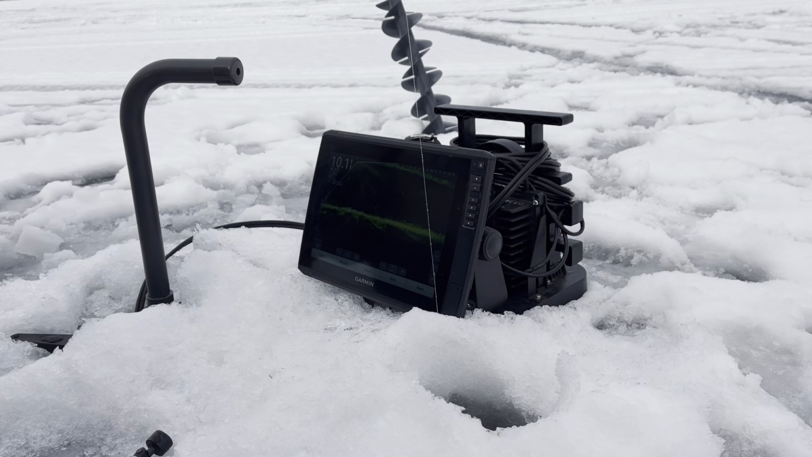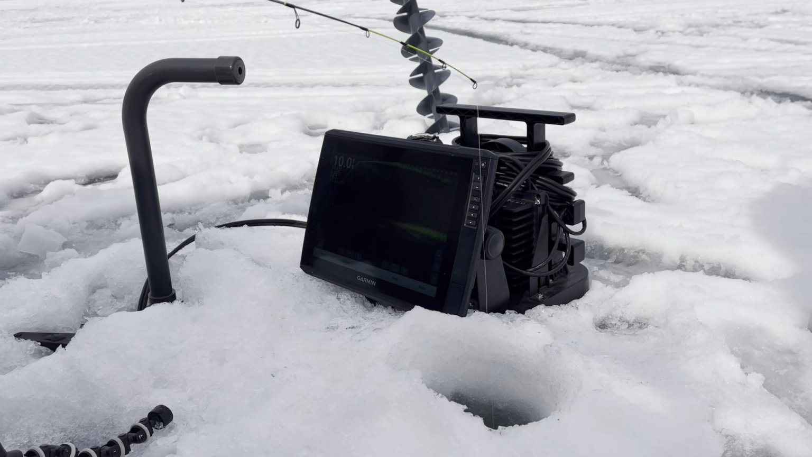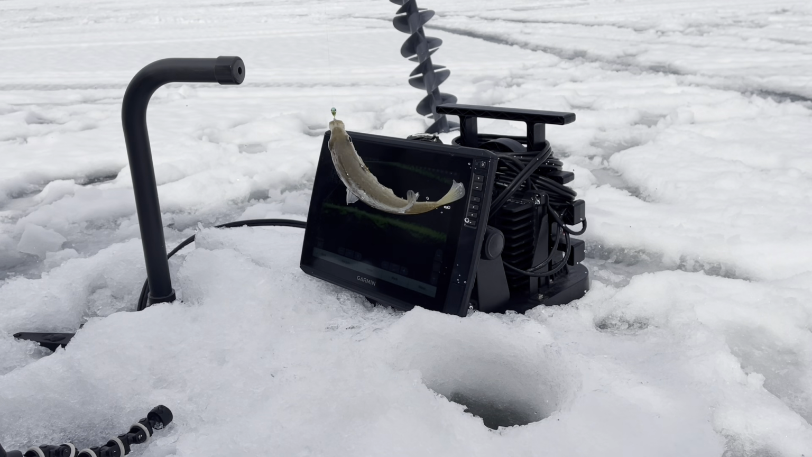You can see, or what the... There it is. Yeah, that's a big one. Oh my goodness, that's a crappie. I called that one, didn't I? Not on it yet. He's right below it. The other one's coming for it though. Got him. Is that weird? They just show up like that all of a sudden.